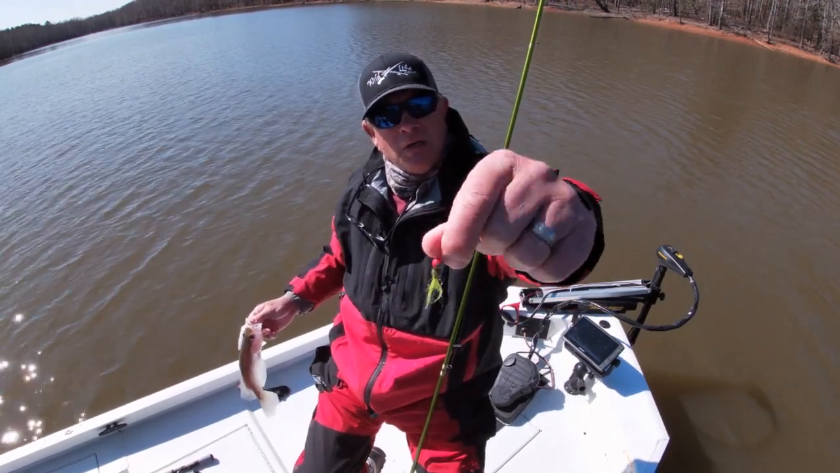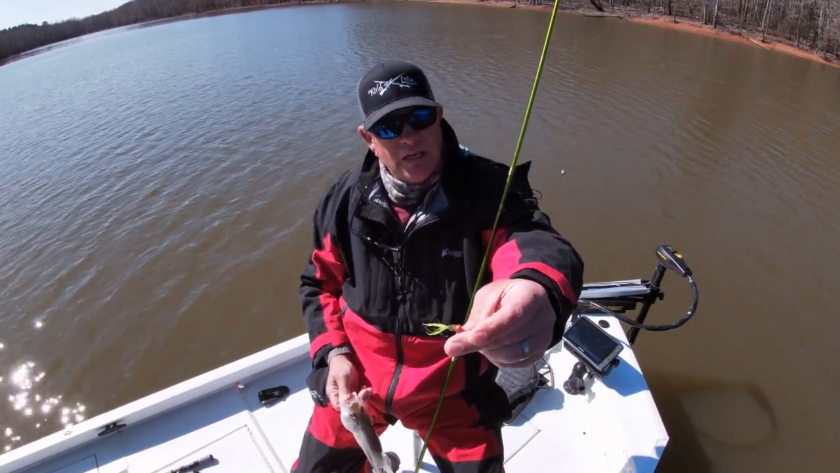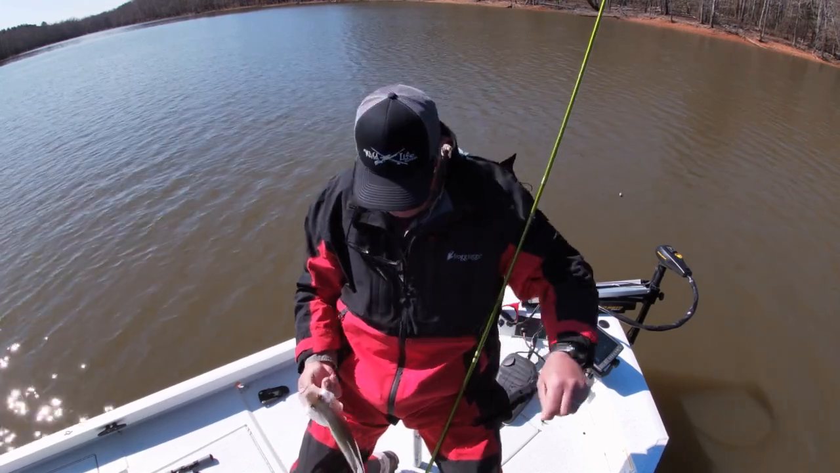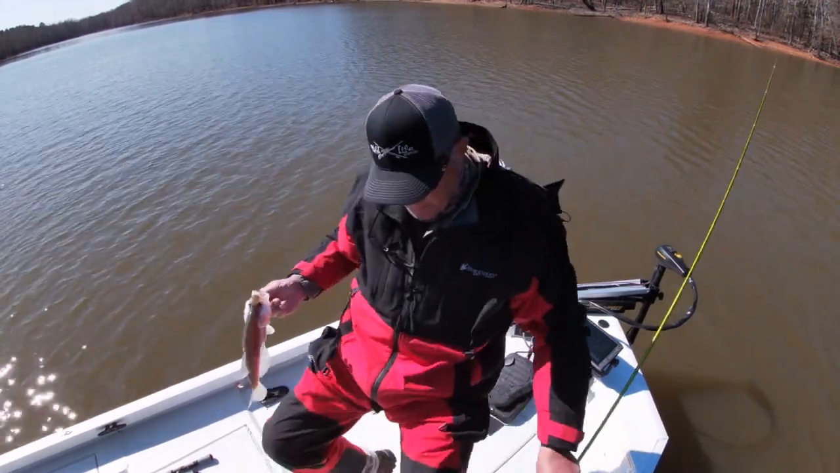Put them on that green redhead. They seem to be reacting better to that green redhead than any color I've used so far this morning. And you know, nice crappie, probably 12 inches long.